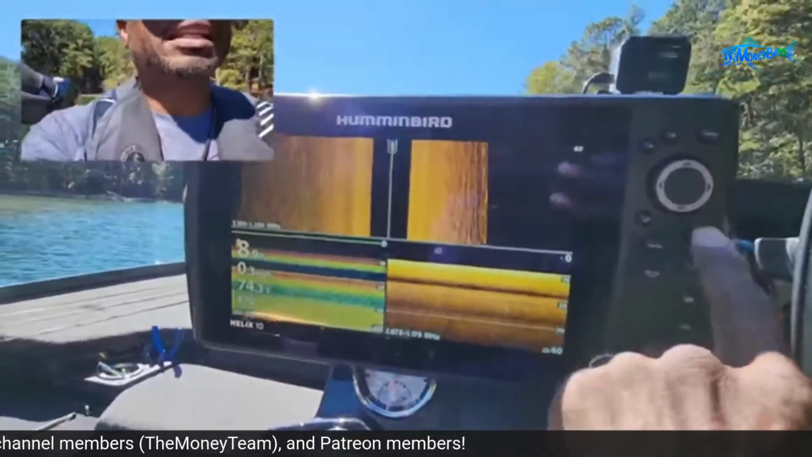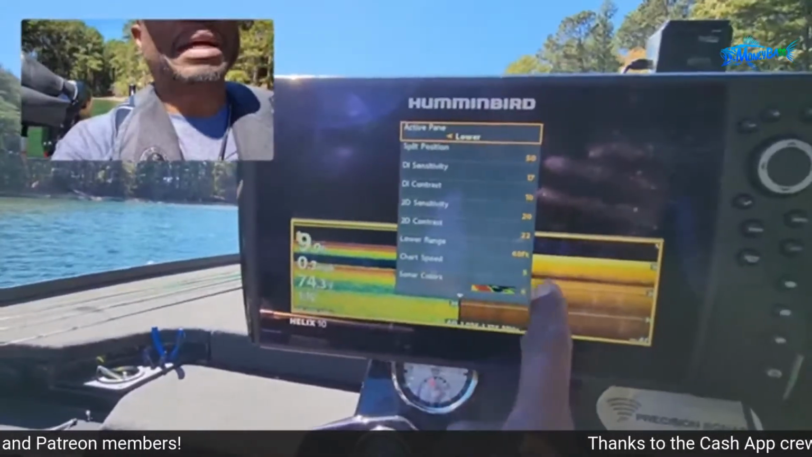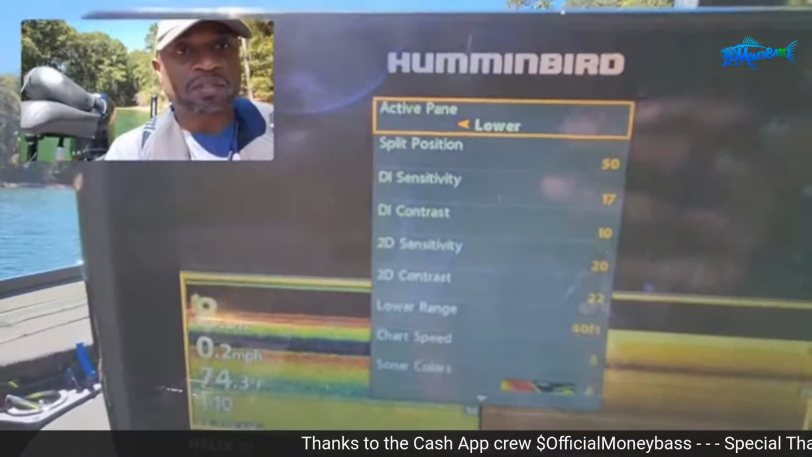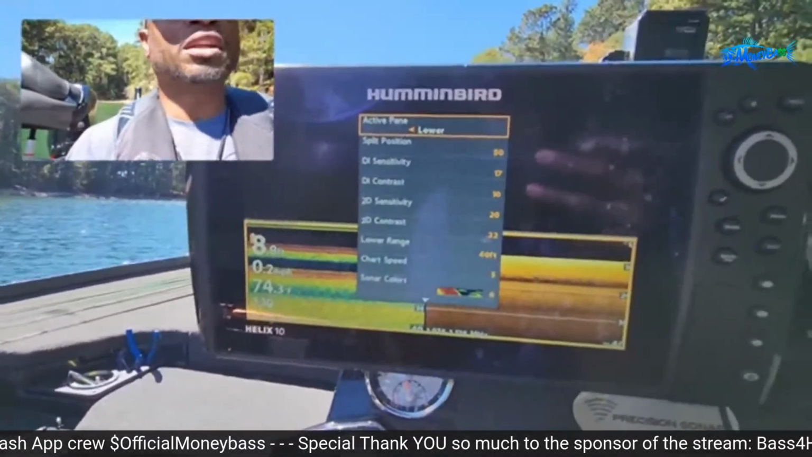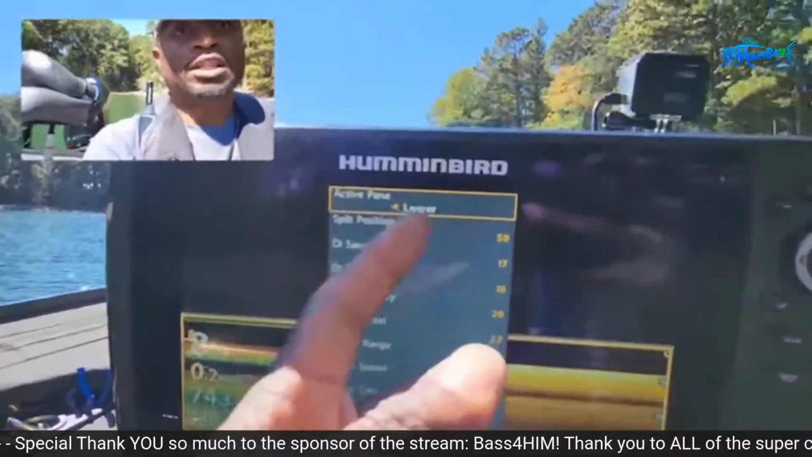So let me switch this around and show you guys my settings first. On the lower pane, I have my sonar and my down scan, and these are the settings that I currently have on, just so you guys know. But as always, you need to set those specifically for whatever lake you're at and the water conditions you're going to be facing that day. I'm on the lower level, as you can see right here.